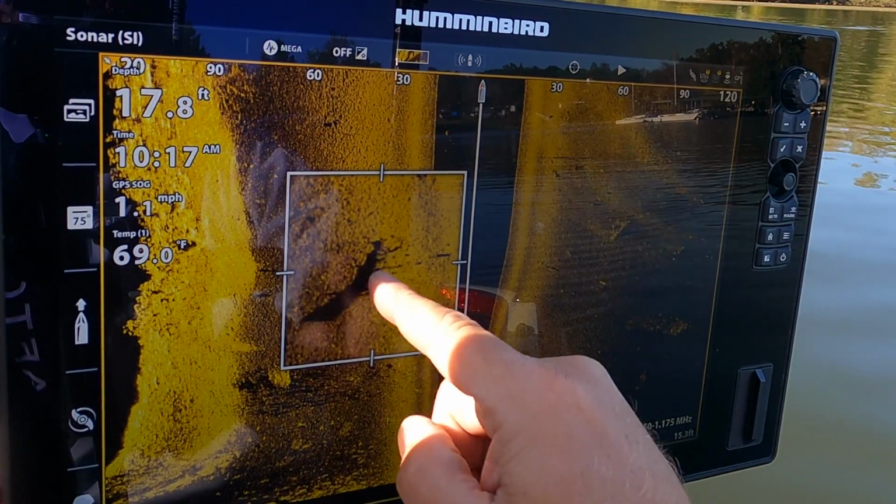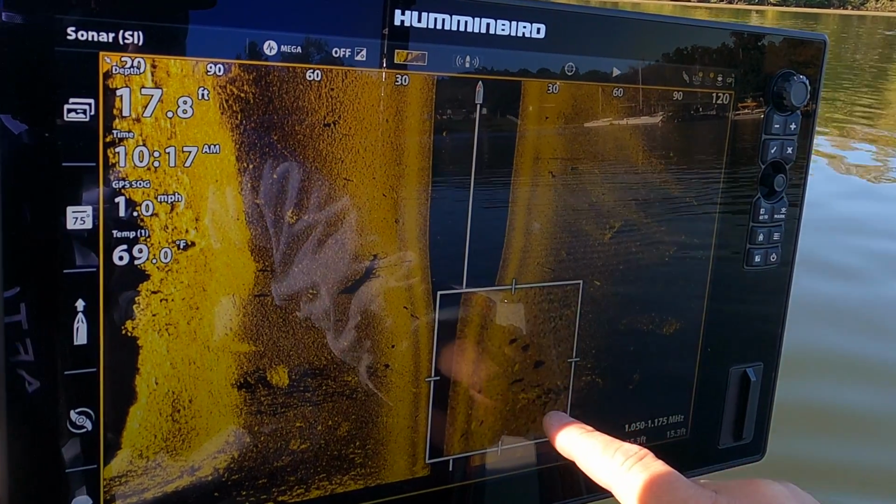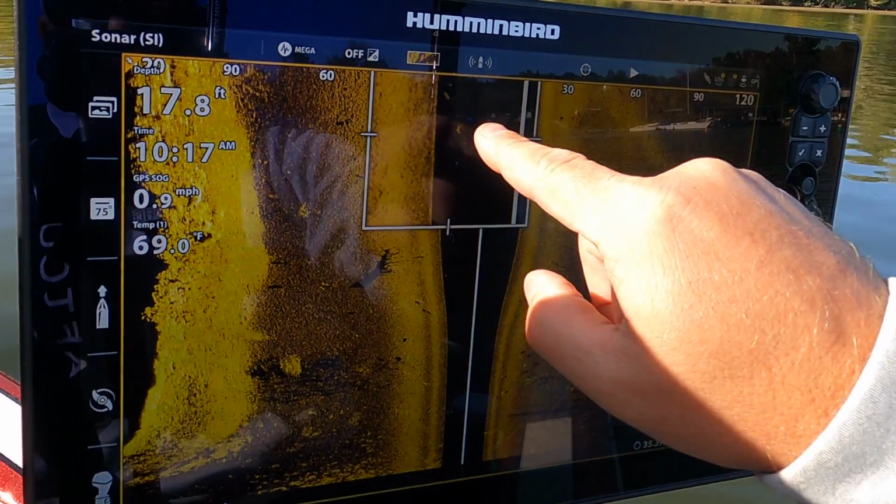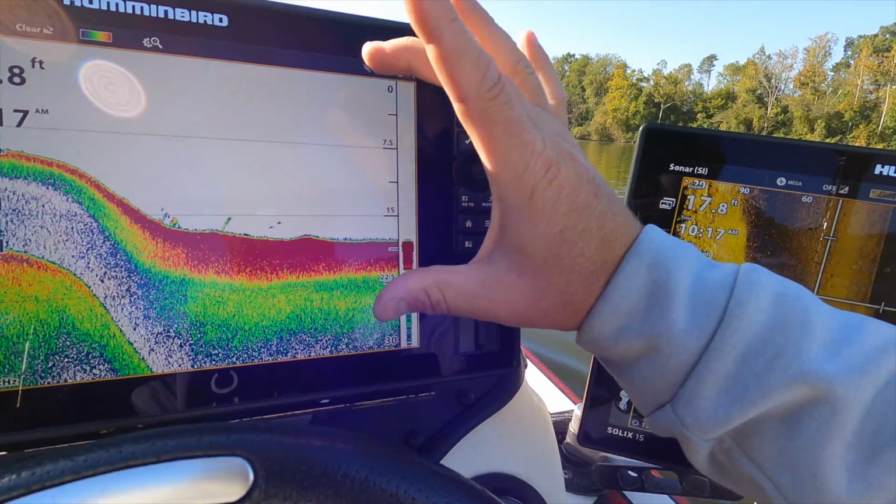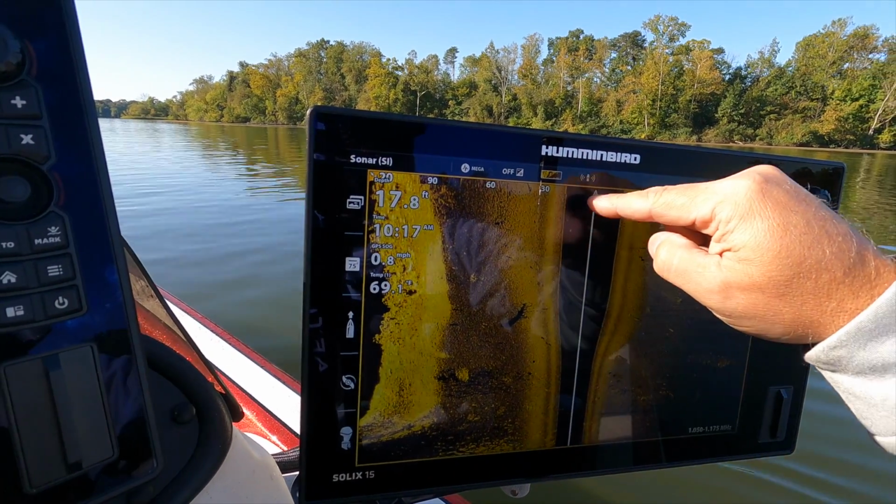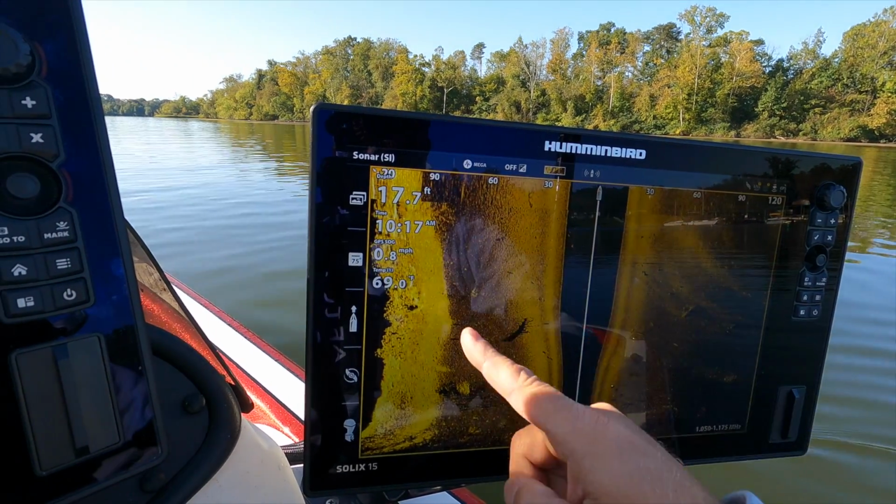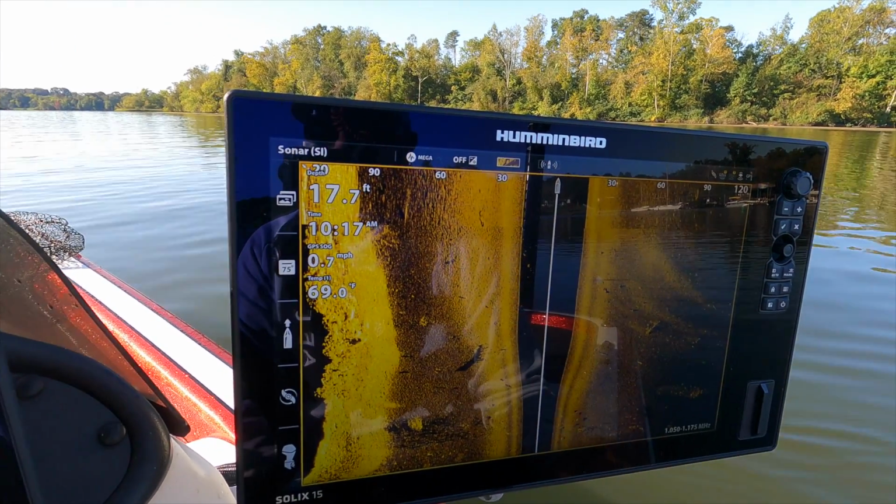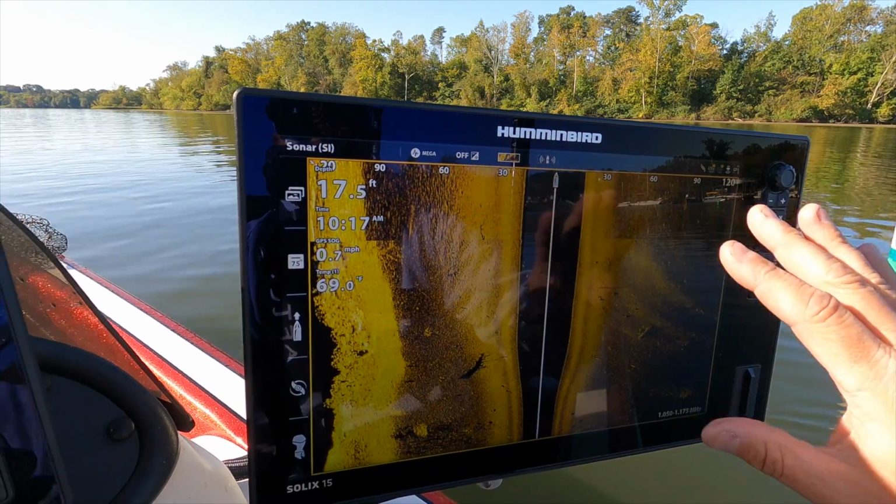So right here, it looks like we've got a lay down. You can see by the shadow, it's a tree right there. Over here, a couple different fish right there. Over here, we've got some suspended fish. This gap right here, that is your depth. This is the rear of your boat, the back of your boat right there, that is the transducer. You've got the shoreline over here. So you can see how the side imaging really helps with showing you what's going on structure-wise.